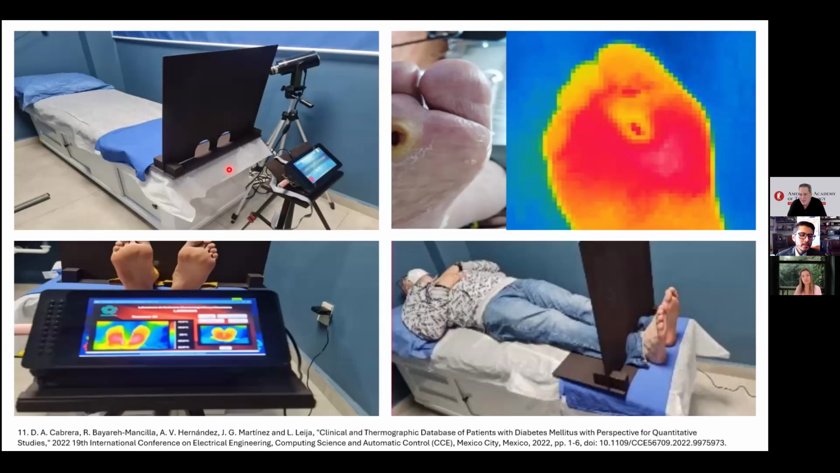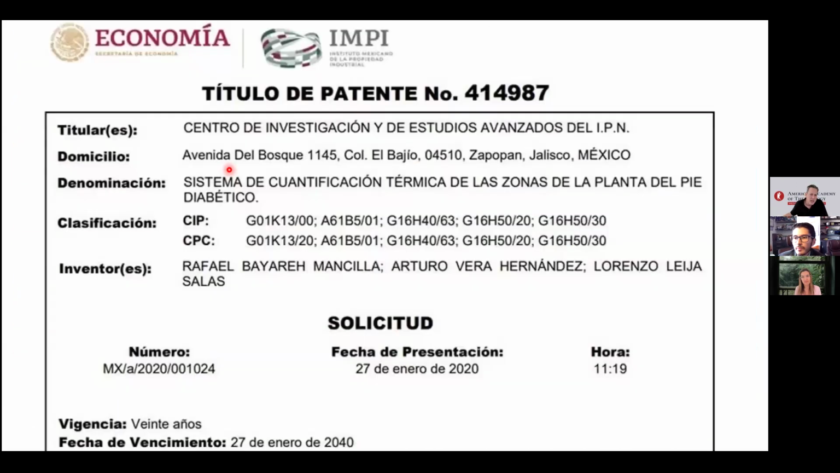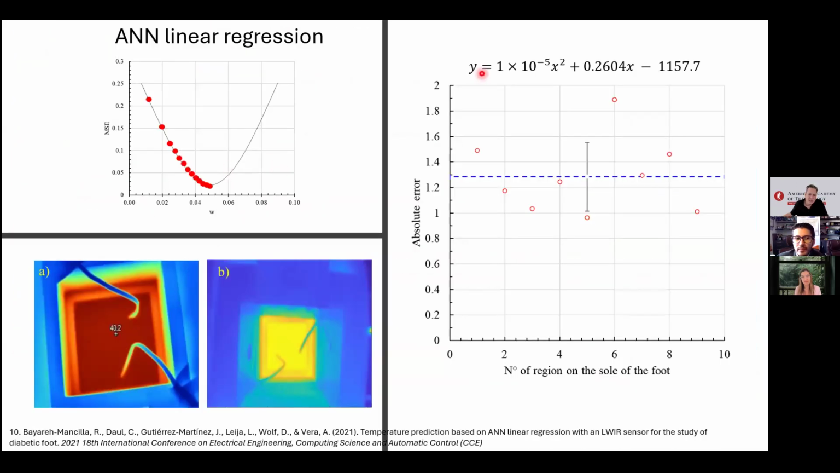Very good. I have many questions here, but to share some ideas, one of them is about the formula. The formula you presented is quite interesting, the formula for calibrating the thermal camera. Did you use it only for your camera in your paper, or can it be used to calibrate any thermal camera?